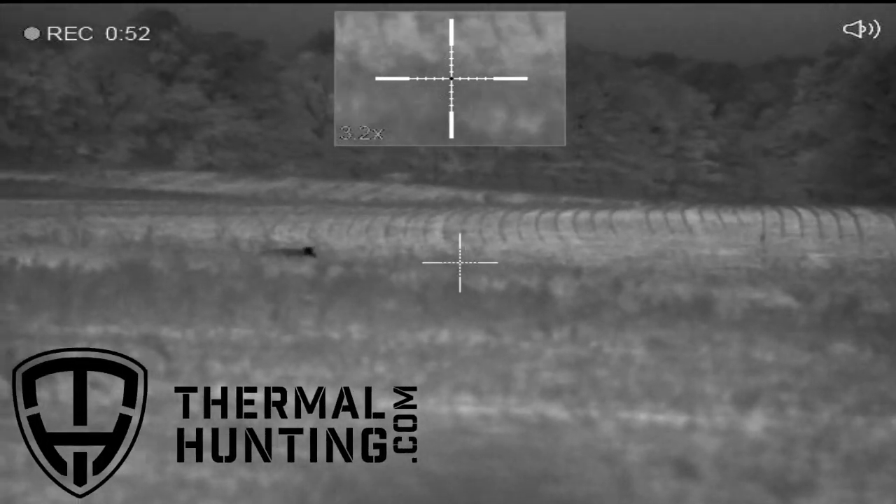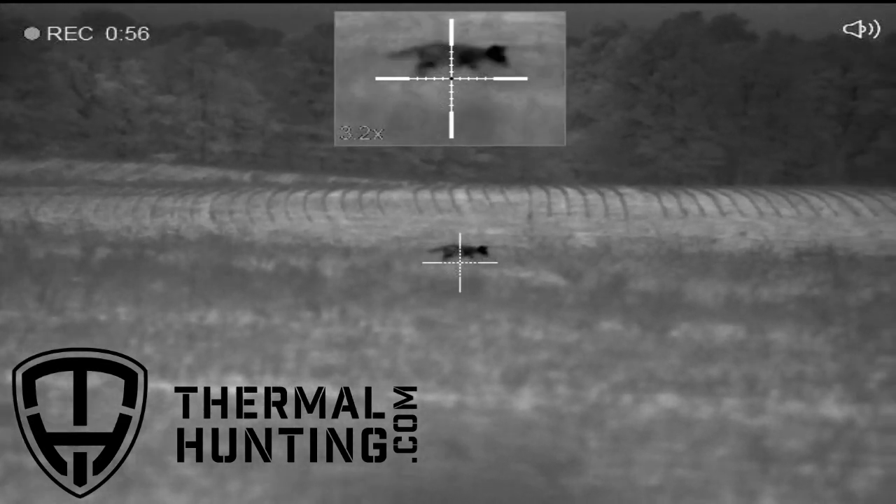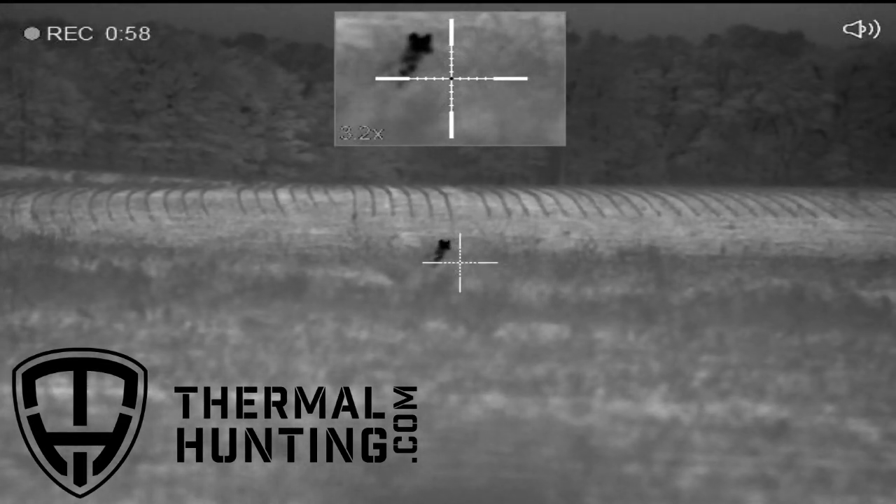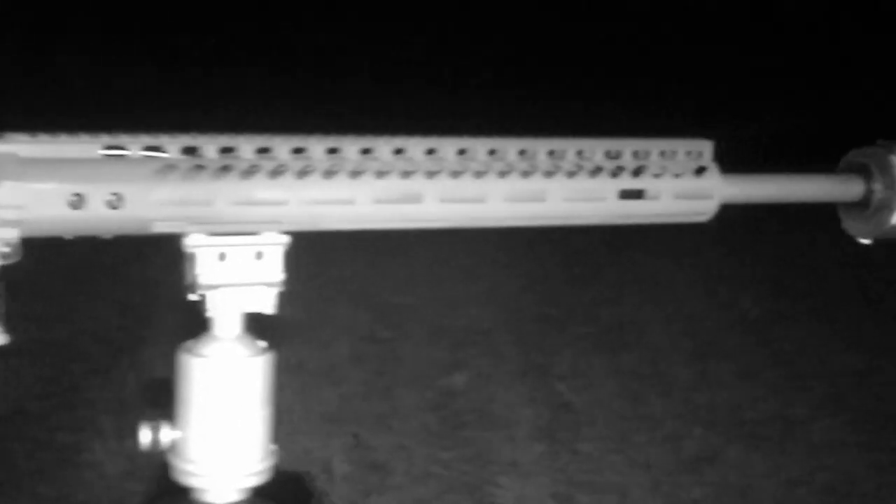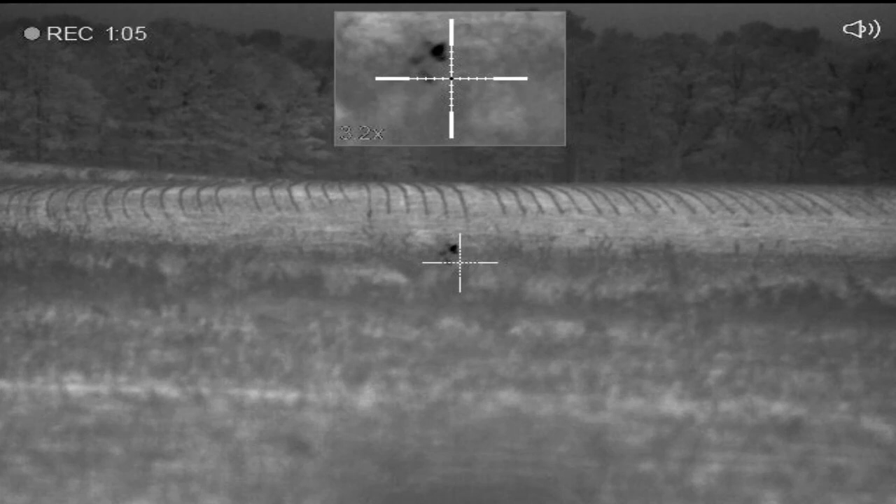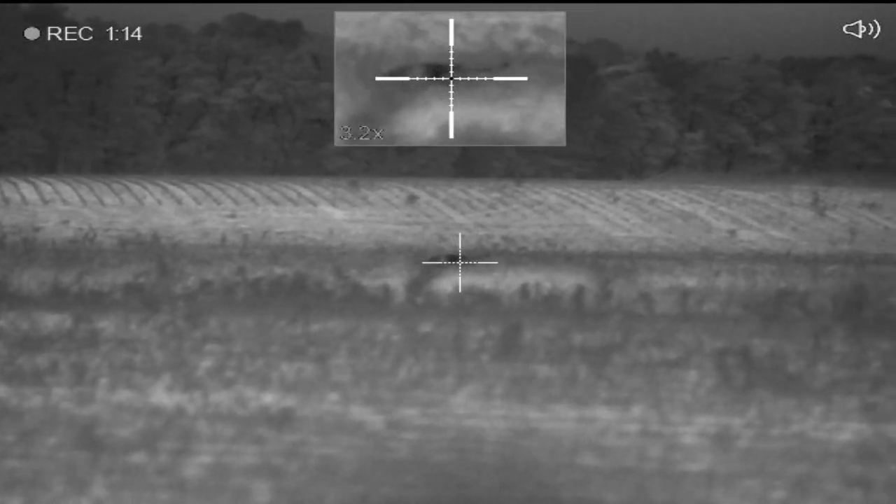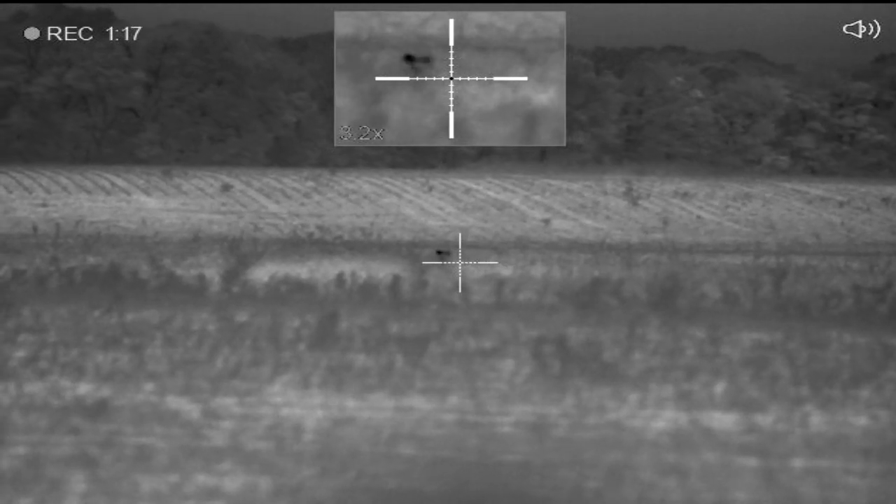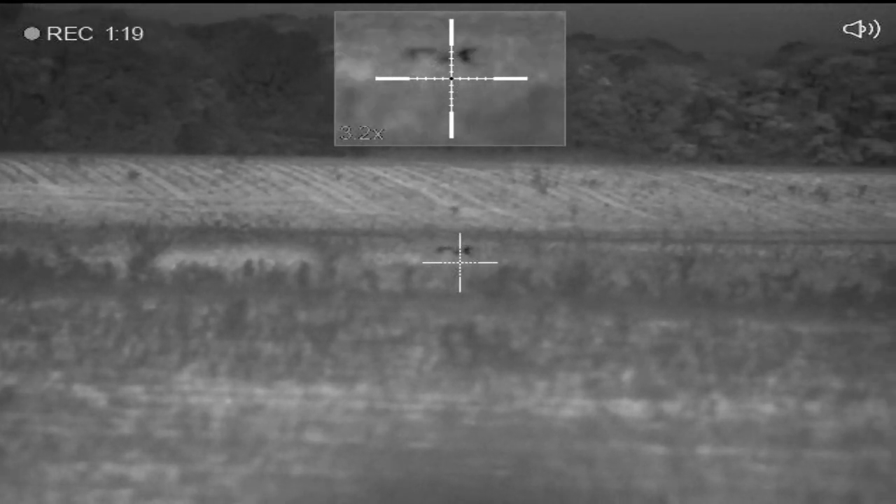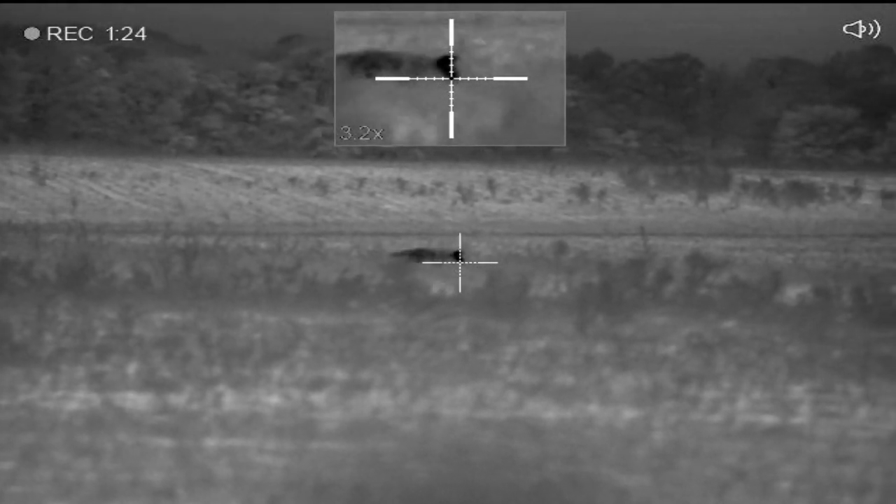If you have any experience with night vision, you'll know what we're talking about right here. This coyote's down in the weeds. Your IR light is shining directly on the weeds and absorbing all your vision. He's not really able to determine it yet, but this coyote's getting ready to pop out. Better make sure, man, he's 50 yards in front of us. This ain't fox country, you know. I'm squeaking with my lips.